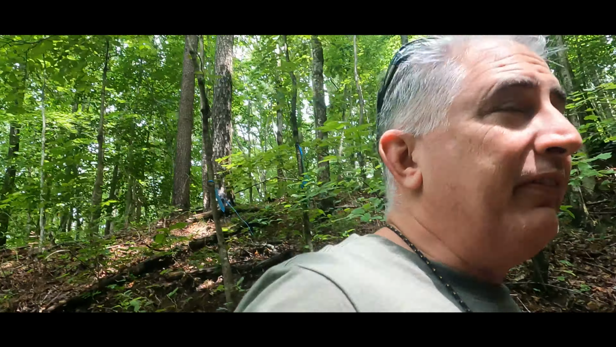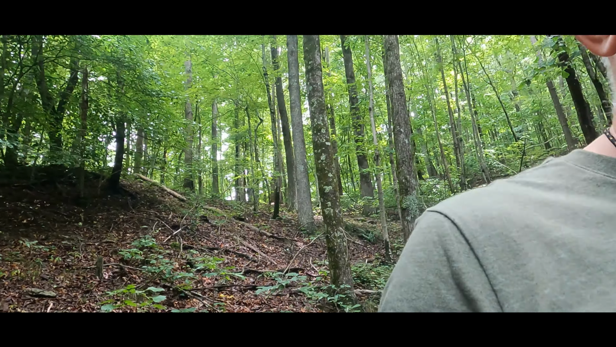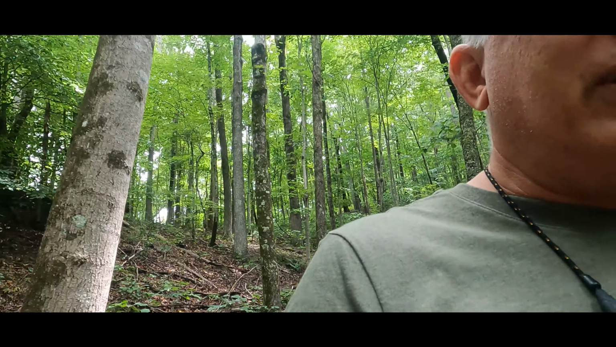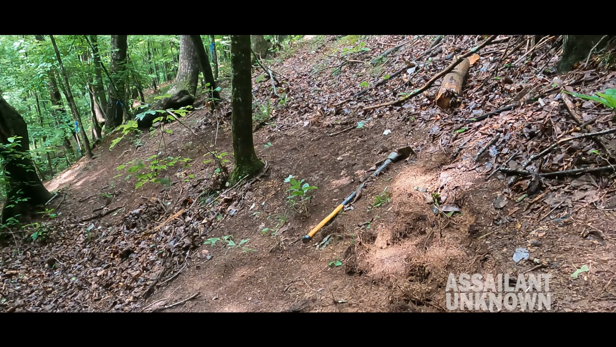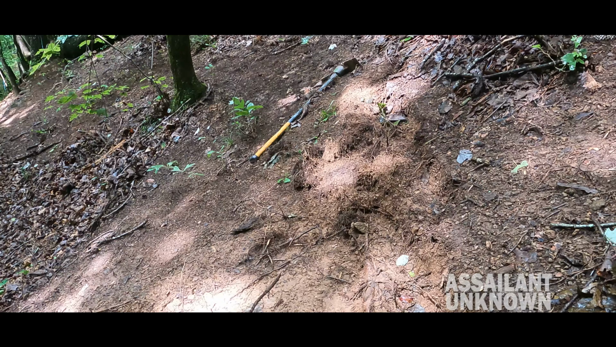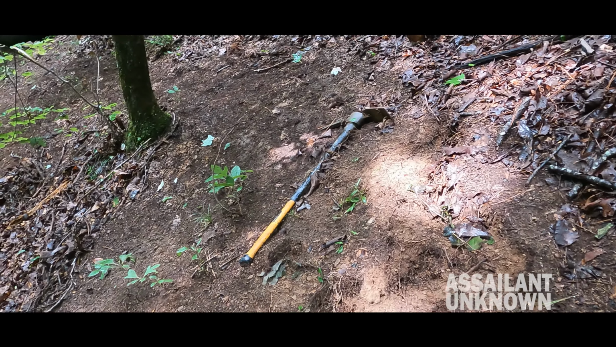I mean, I walked around here for a good 10-15 minutes before they attacked me. It's only when I started swinging the pickaxe right here in this spot, you can see like doop, doop, doop, doop, and then drop it, run.